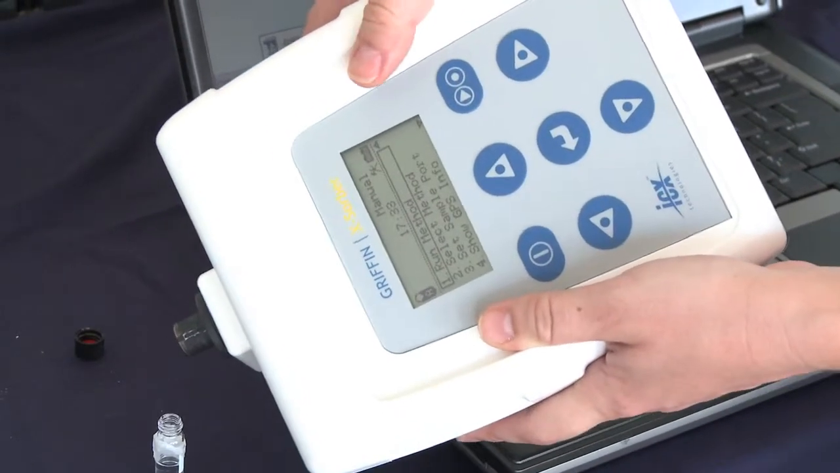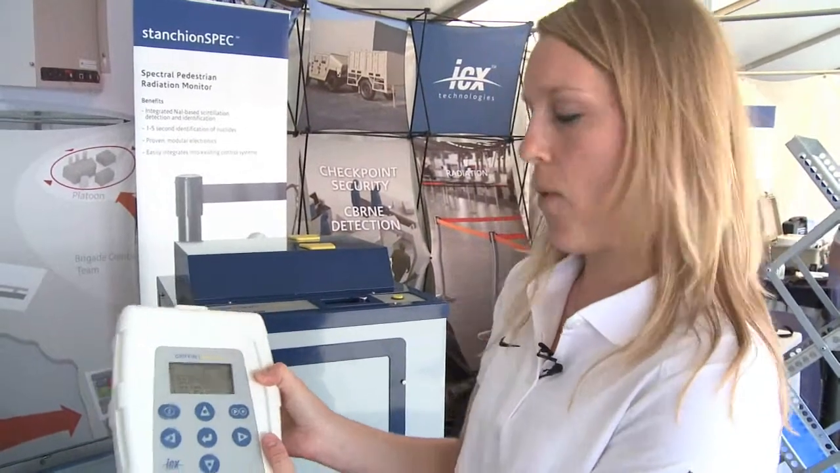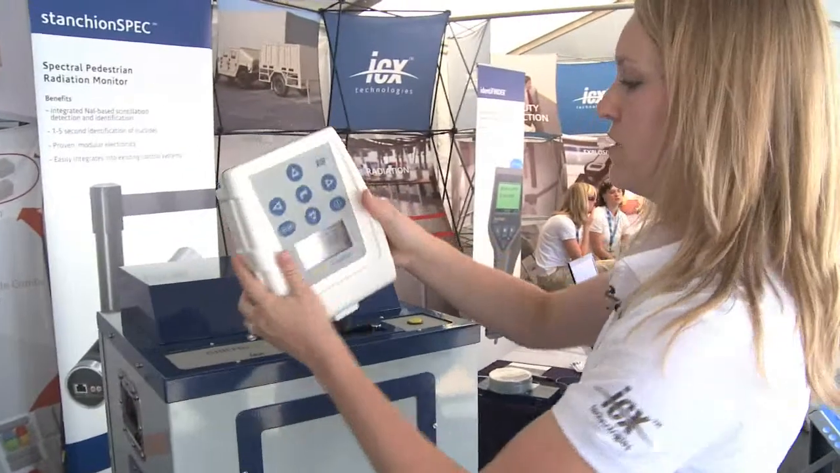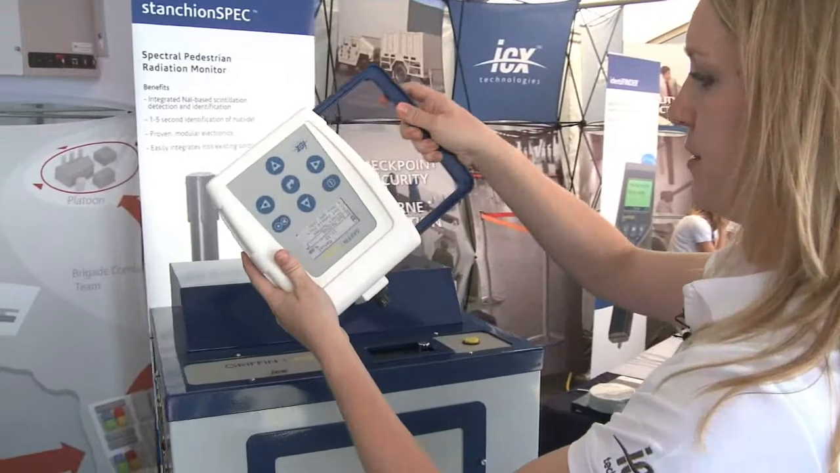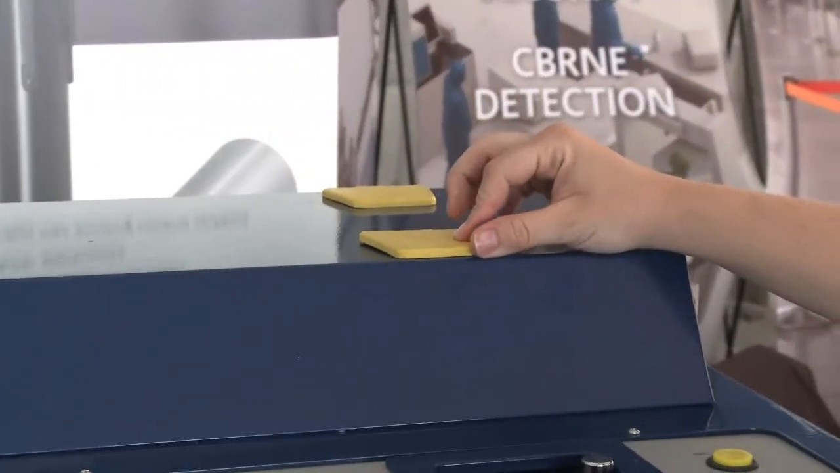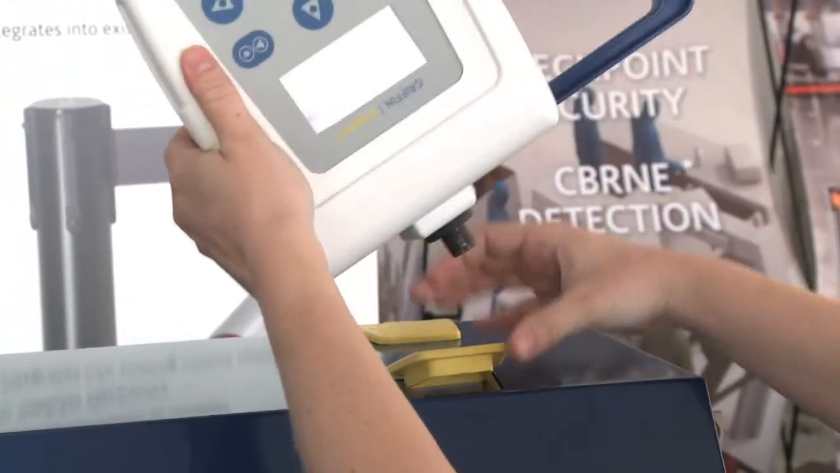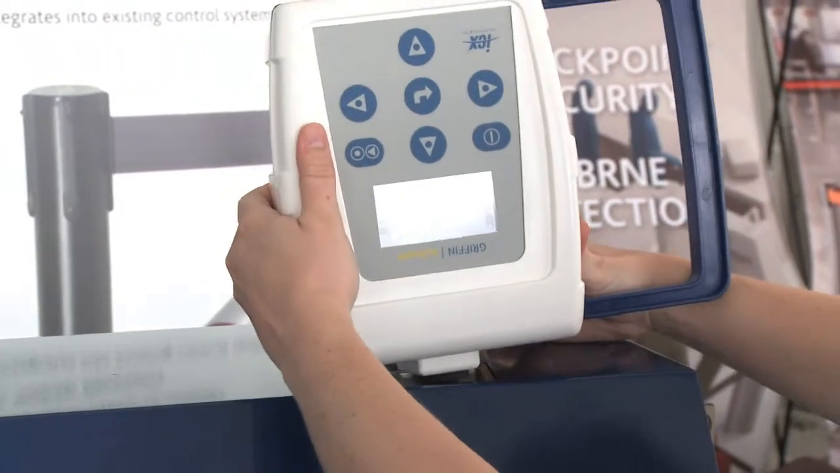So I've pressed stop. And so now we're going to take the Xsorber over to the mobile GCMS and we're going to analyze the sample. So to do that, you just open the handle for balance. You open up the sampling port on the Griffin 450 and you insert. You can see there's a triangle here, so you just line up the shape with the display facing you.